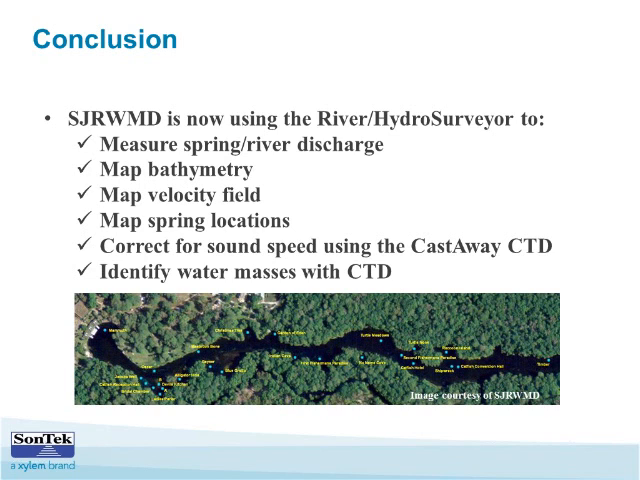They're mapping velocity fields. They're mapping the spring locations with the velocity field information combined with the GPS latitude and longitude information. And they're correcting for all of this data using the CastAway CTD, which integrates with the software.